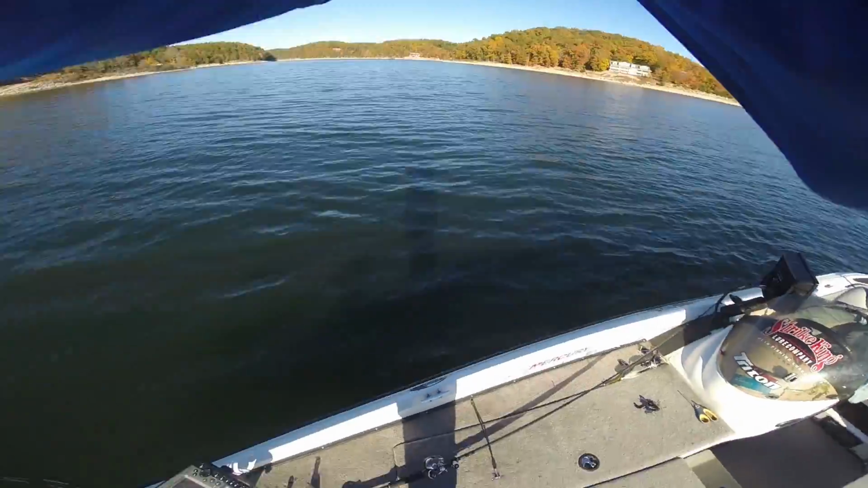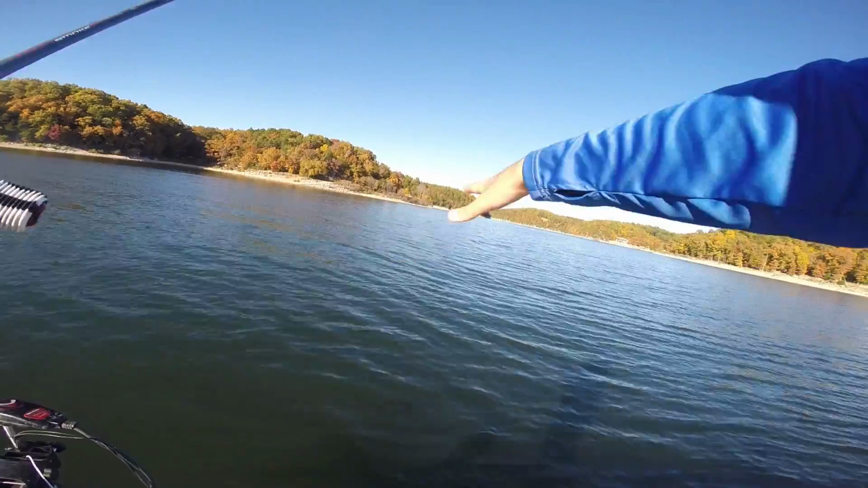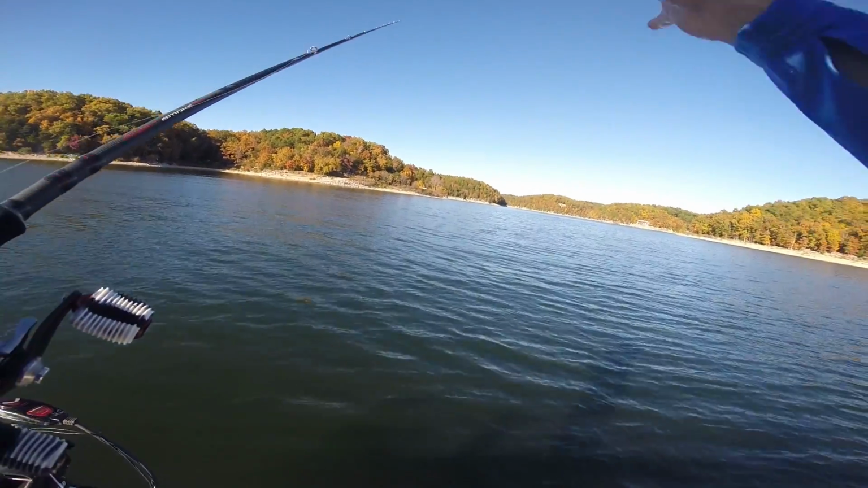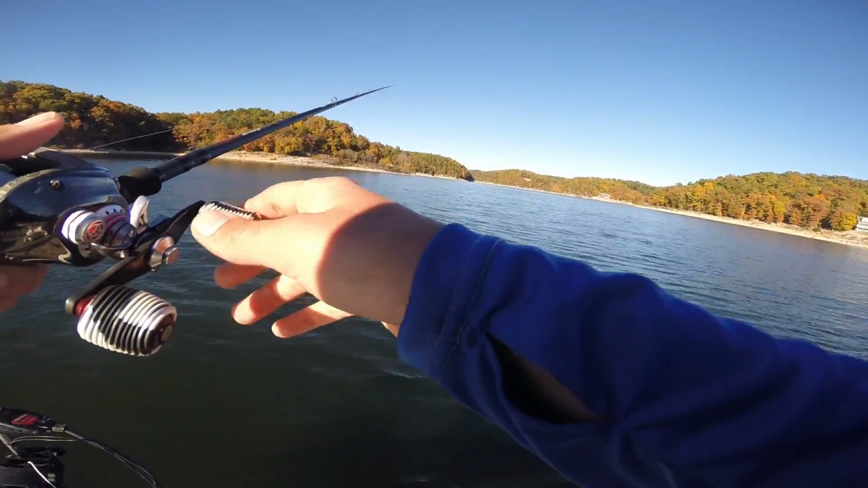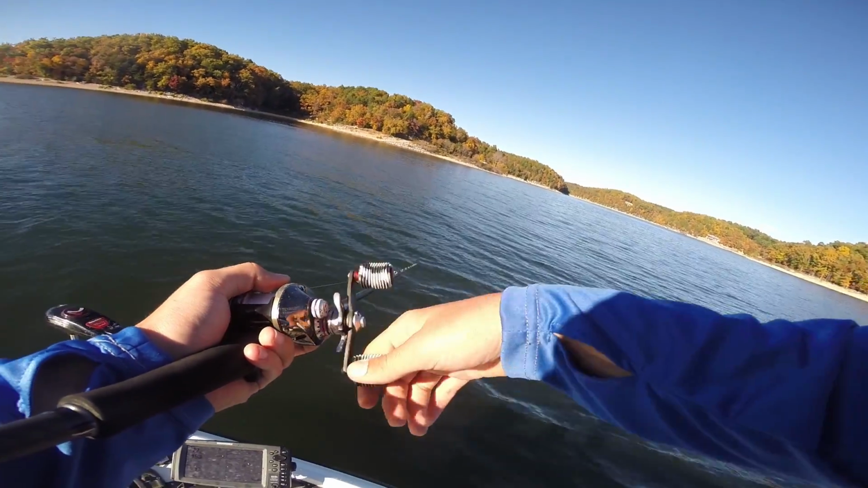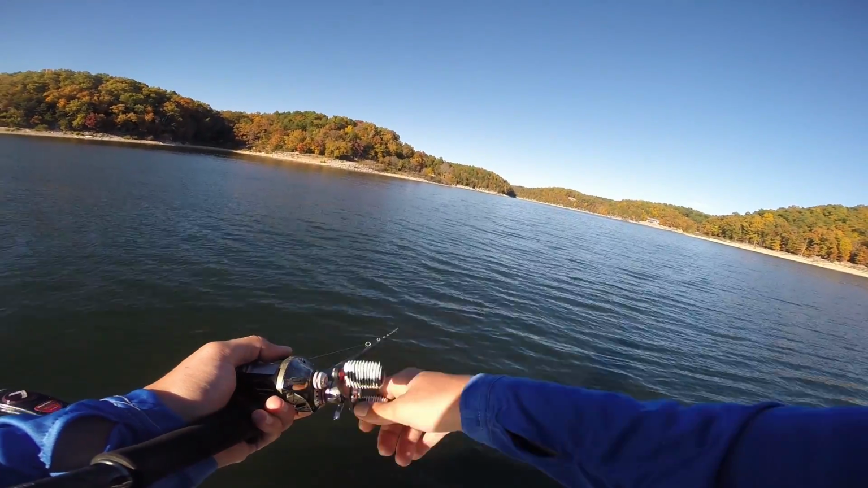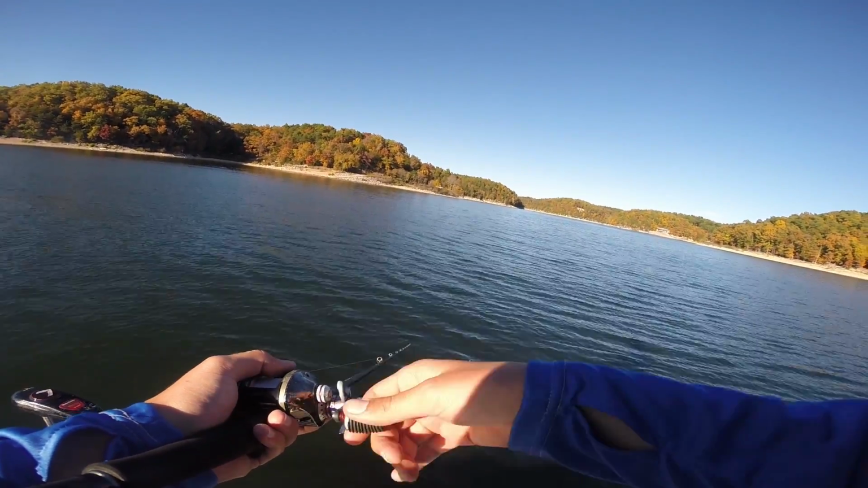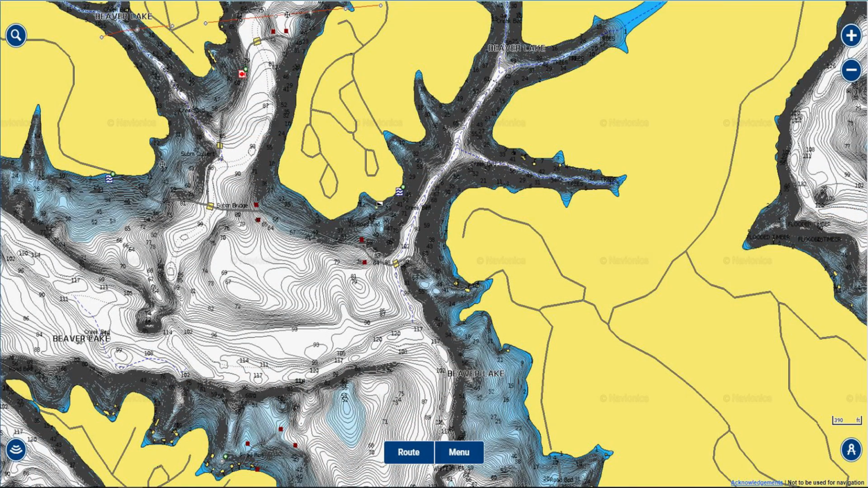And this spot is really cool. It's actually a hump that's right by a creek channel, and there's a really big rocky spot on there, and I'll show you on my graph what it looks like. I've found fish here in the past, and for whatever reason, there always seems to be a big group of fish that pull up here. It's probably because it's in the mouth of this pocket, close to the main lake, and it has that nice rocky spot on it. Okay, so let me show you where I'm catching these fish on the Navionics map.